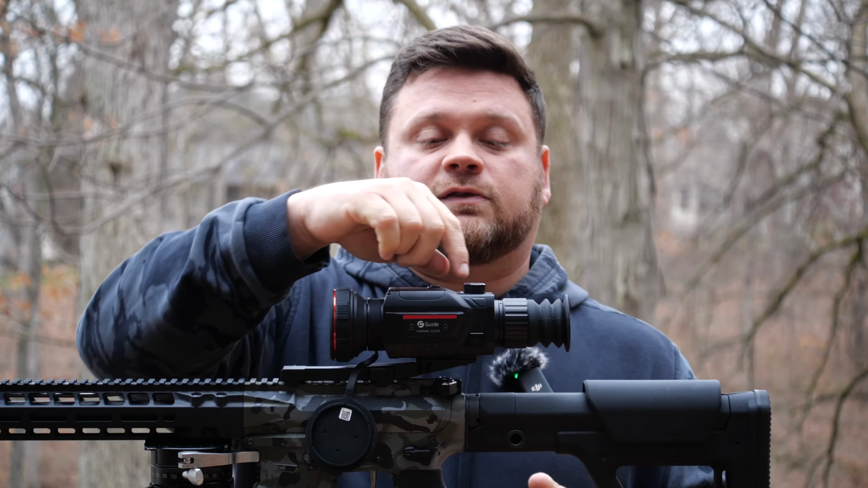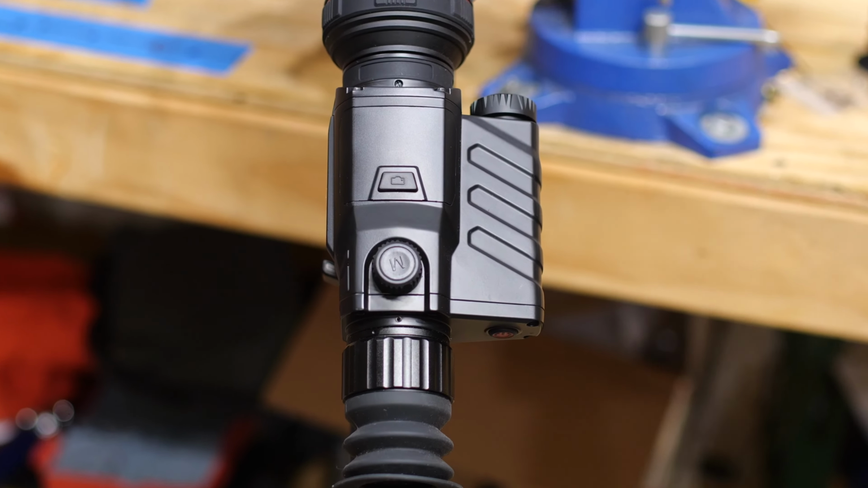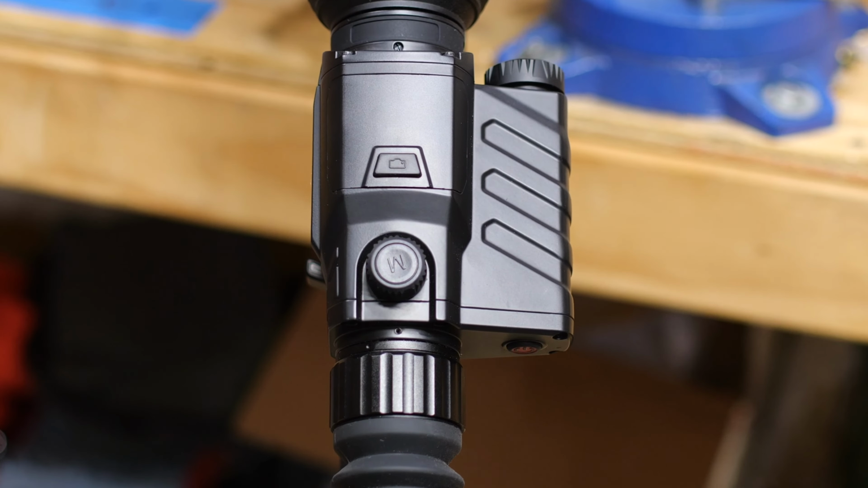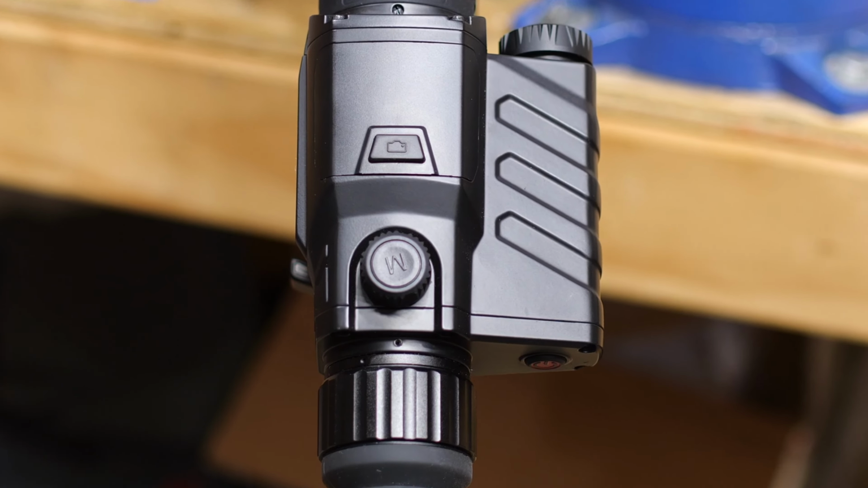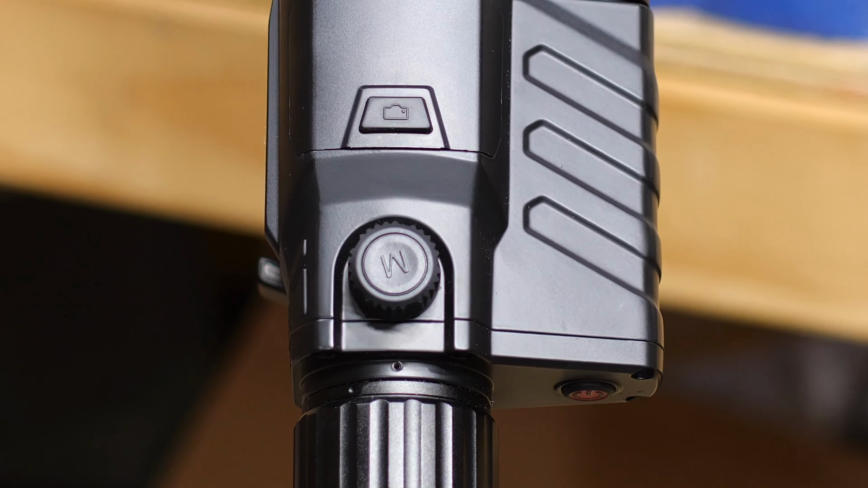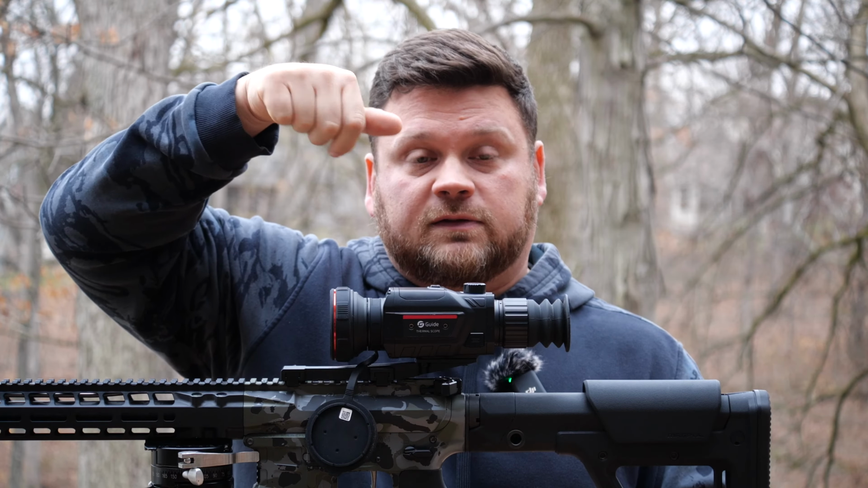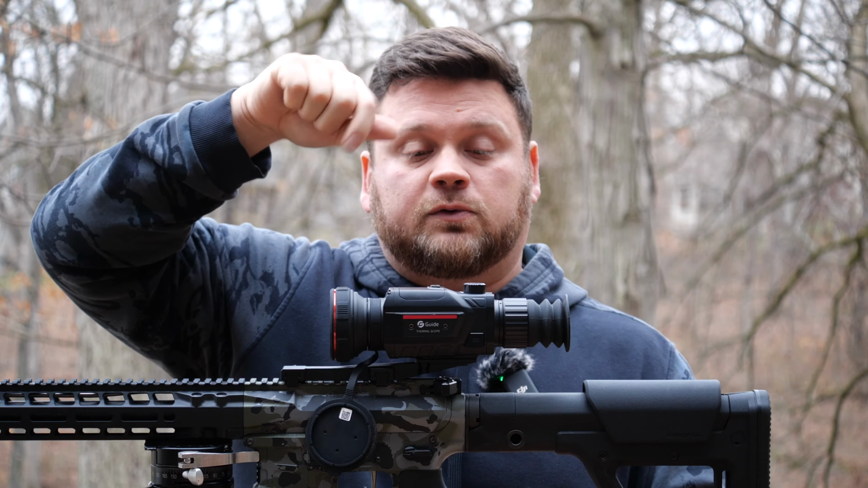The other thing is pretty interesting. The menu button, it's just kind of a knob. You hold it down for a more detailed menu. You tap it for kind of a quick setting, you know, I think your brightness, your contrast, some of that stuff. But what I really like about this is your zoom. So really quickly, you can spin up and spin down. I'll try to show some of that.